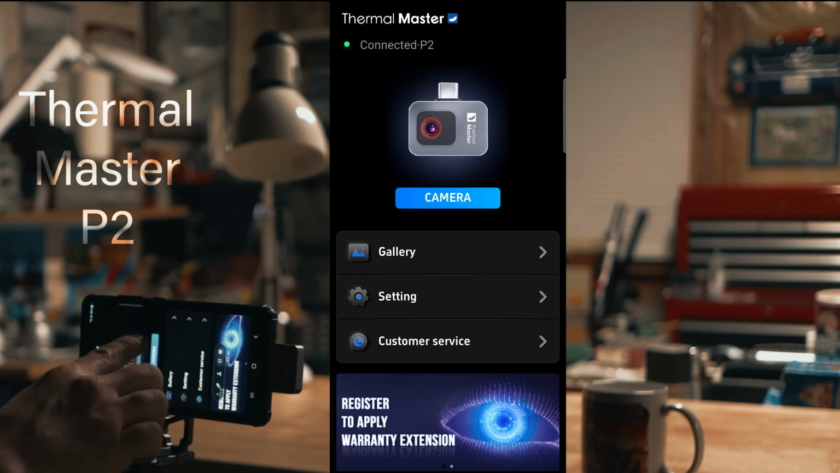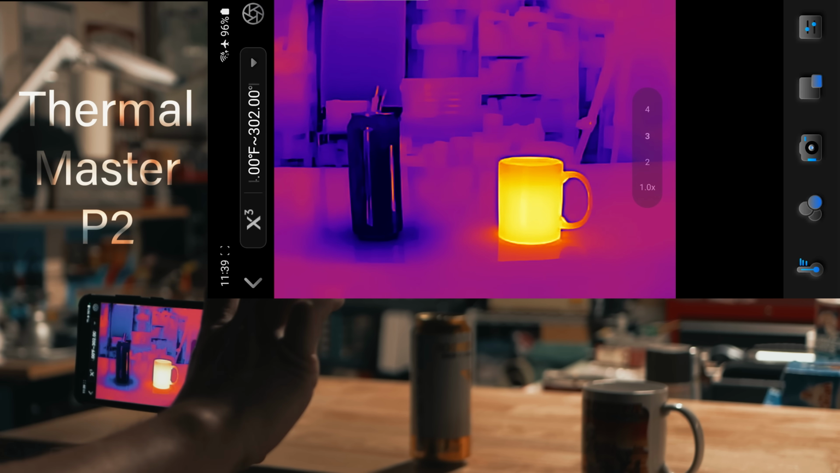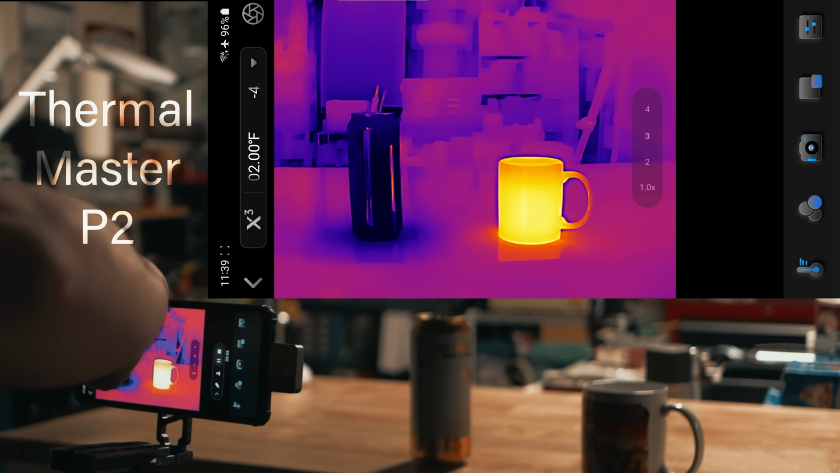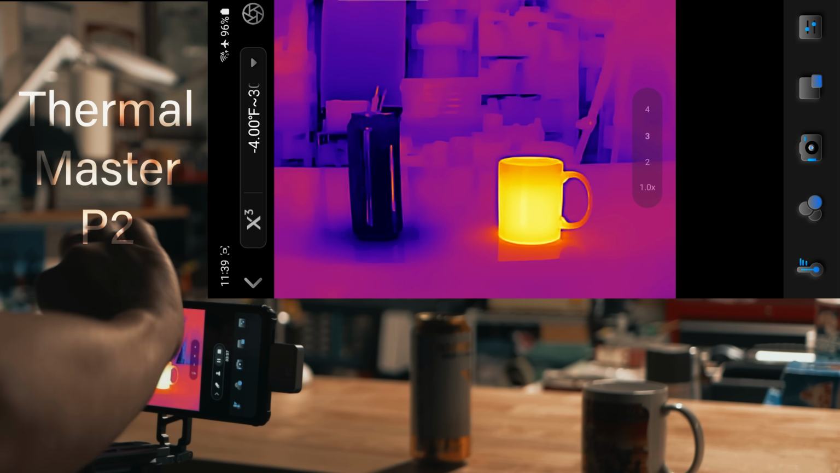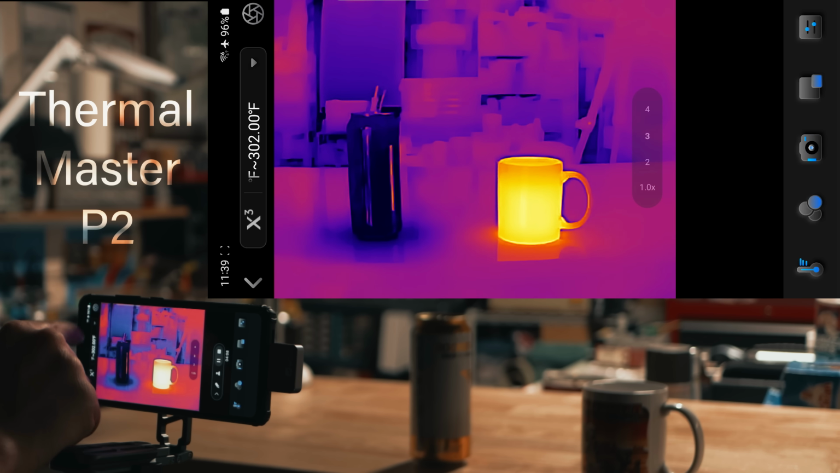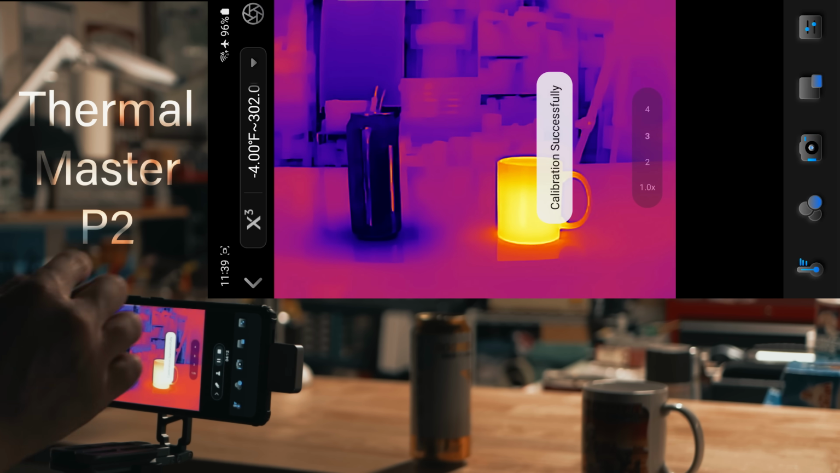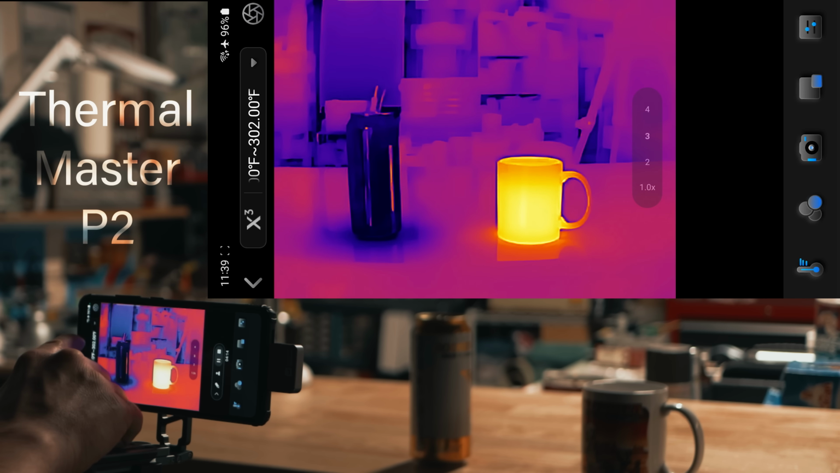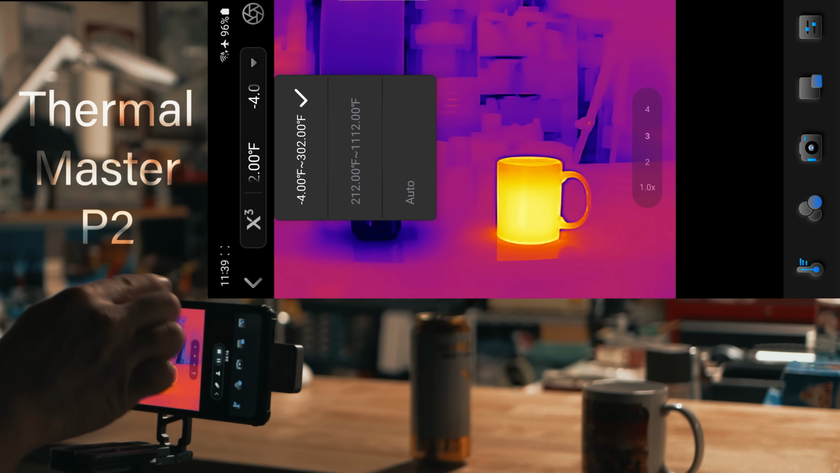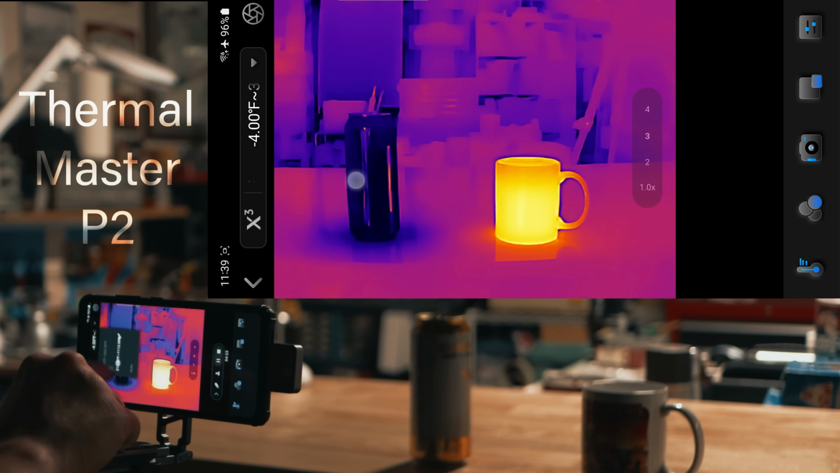Then we'll go back to the camera. So back on the camera screen, you'll notice we have it in landscape mode. However, some of the stuff isn't really turned into landscape. It's kind of portrait, but it's not a huge deal. But the little button on the upper left is a shutter button, and this will calibrate things. So calibration successful. And then over here we have the temperature range. I like having this right here so you don't have to go back through the settings like the Flir. That's really nice. You have auto mode. That's pretty cool. I don't think the Flir had that, but we'll just keep it in the lower mode.